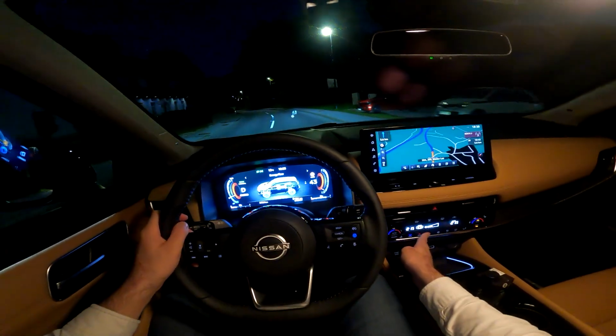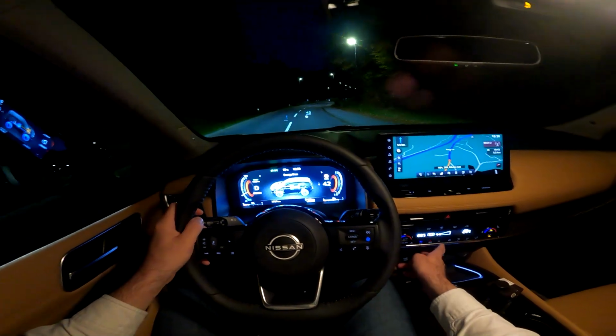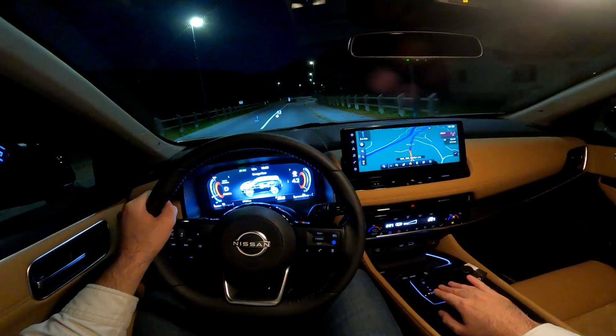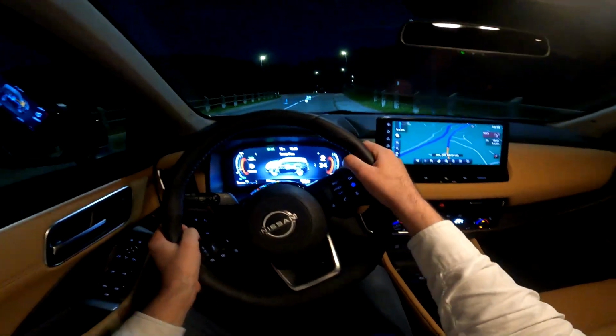The AC is still on switches, which is always nice to see. Change the temperature here and the air blower by pressing those buttons here. And the mood lights, yeah, here and also on the other door and here in the middle.